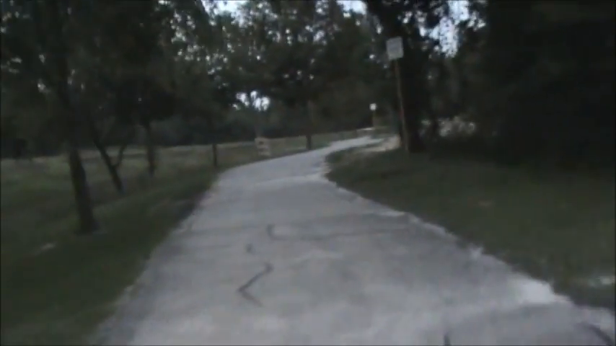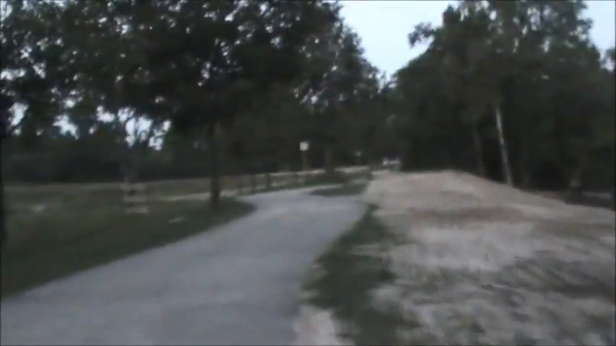Maybe I should go slow so the wind's not bad, and y'all can appreciate the night sounds. Got the frog in the background, the cicadas. When I first started this bike ride around 7:30, by the time I got out here close to 8, there was a lot of bird activity, a lot of noise there. I just saw one bird flying over there.